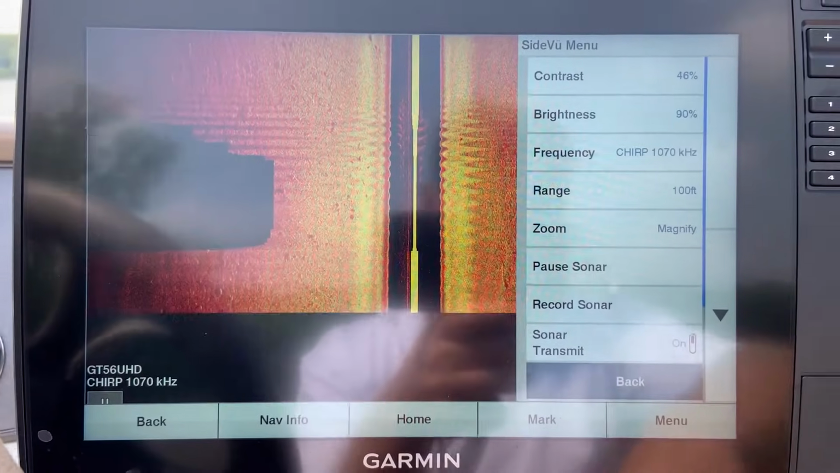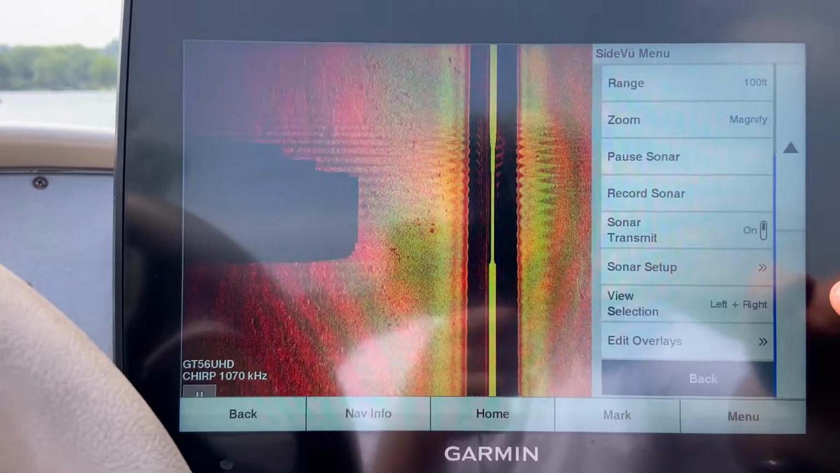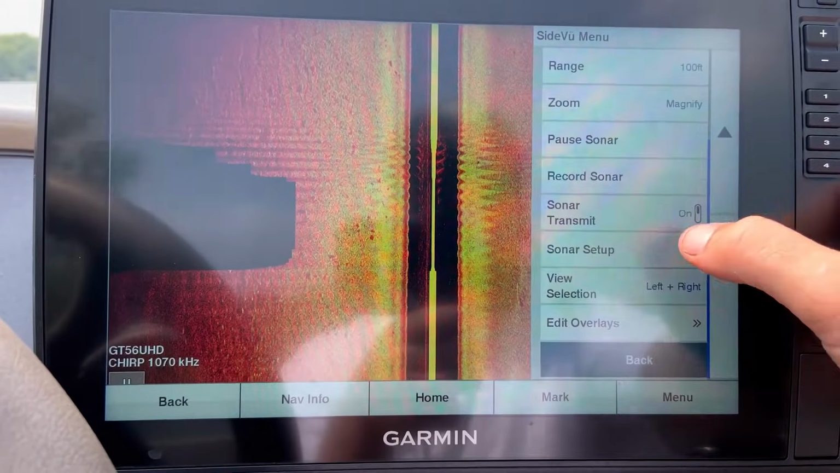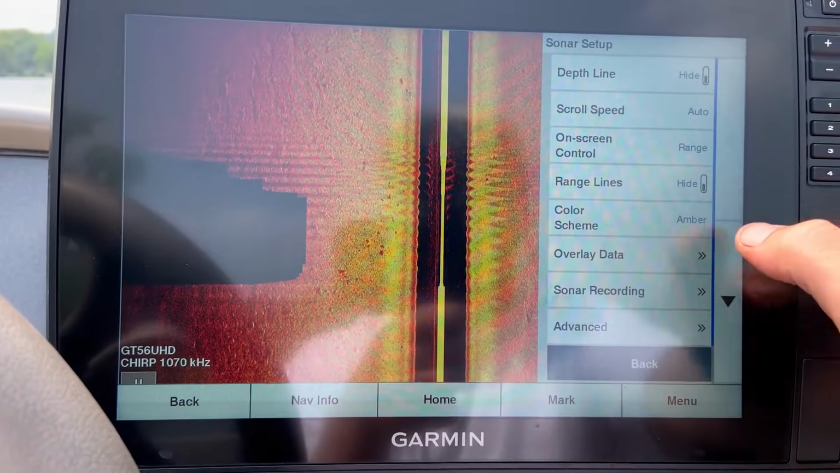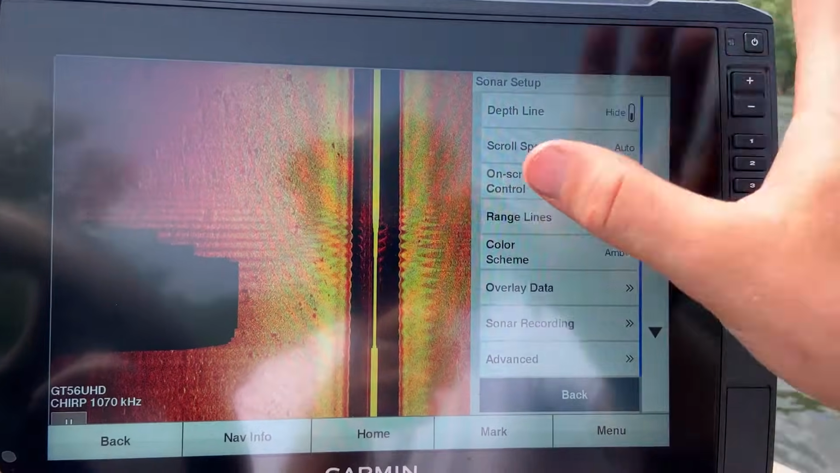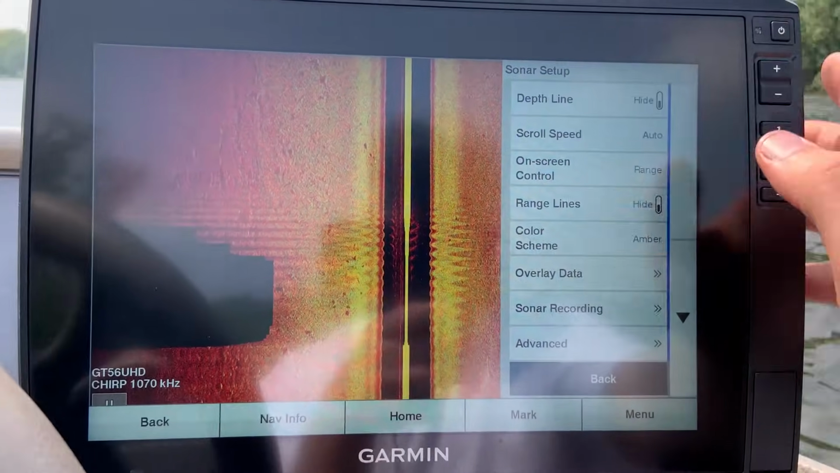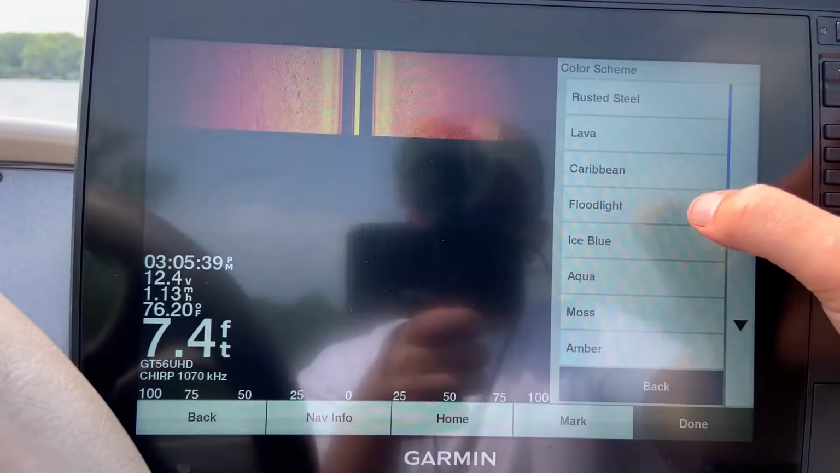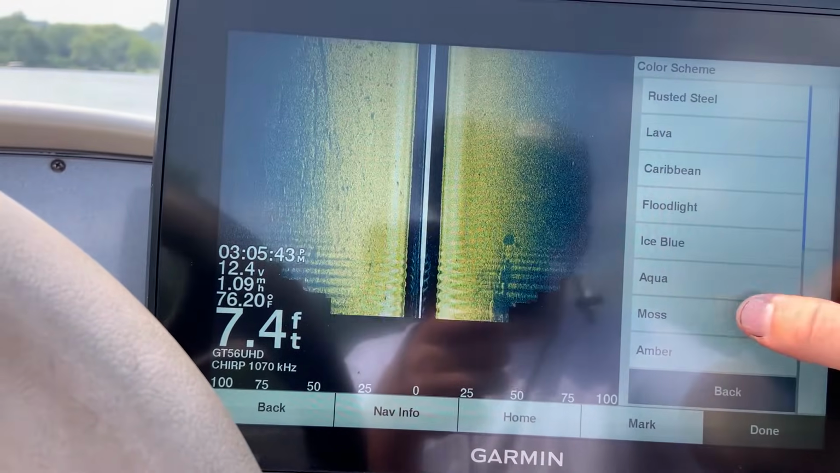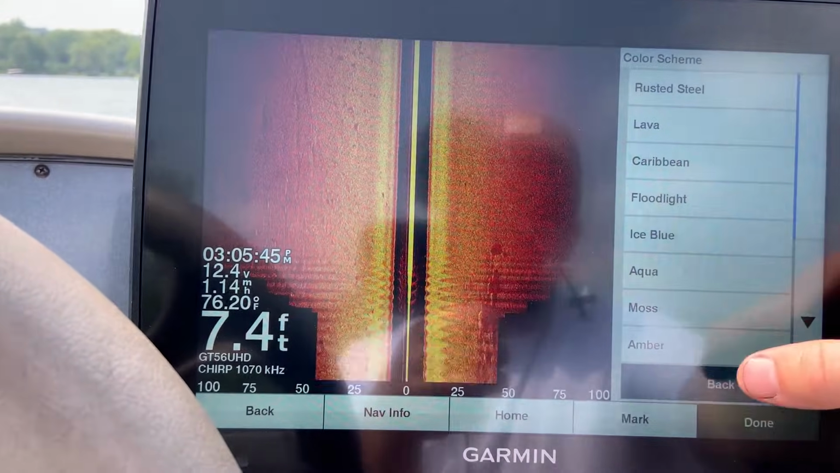Now, as far as the rest of the settings, they are extremely similar to the GT54, but we'll run through them really quick. Our scroll speed, auto, again, these things know how fast they're going. I feel that it gives me the best detailed picture. And color scheme, amber. Amber is my favorite to my eyes. The other ones seem a little grainy, but amber is by far my favorite.